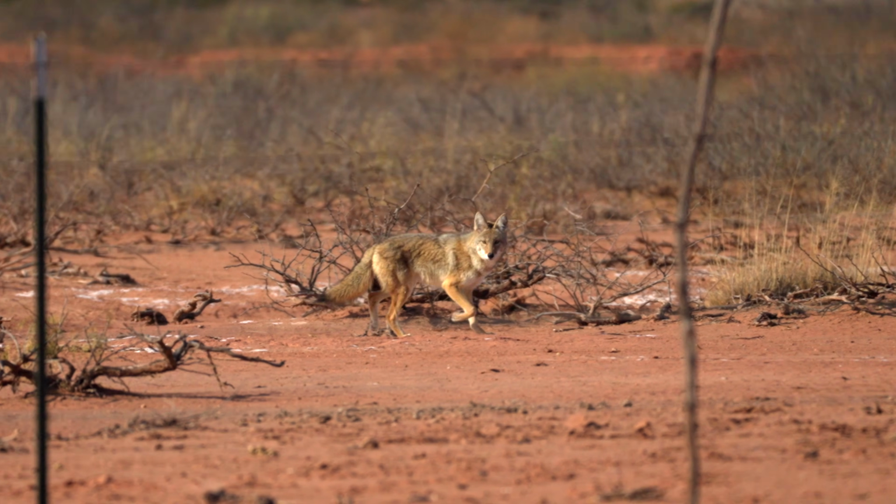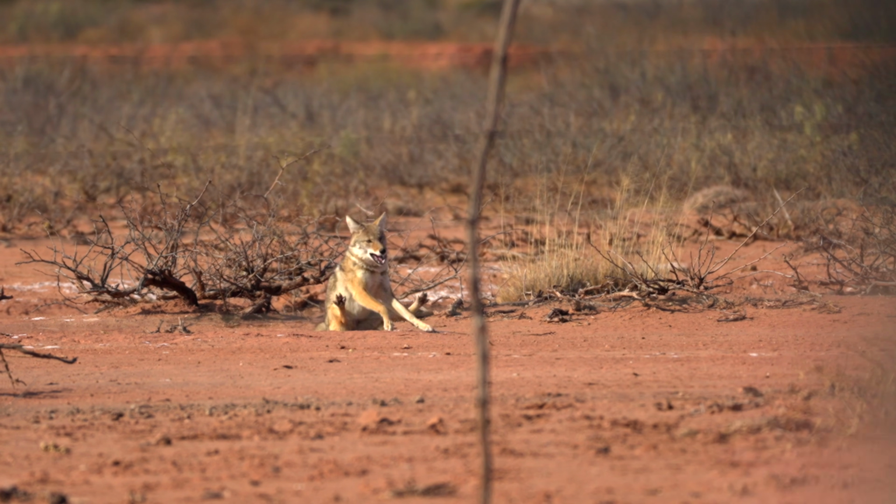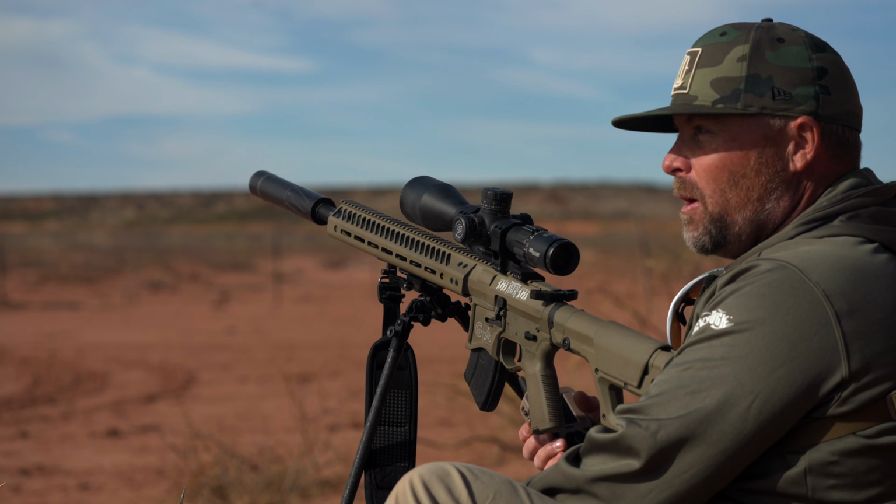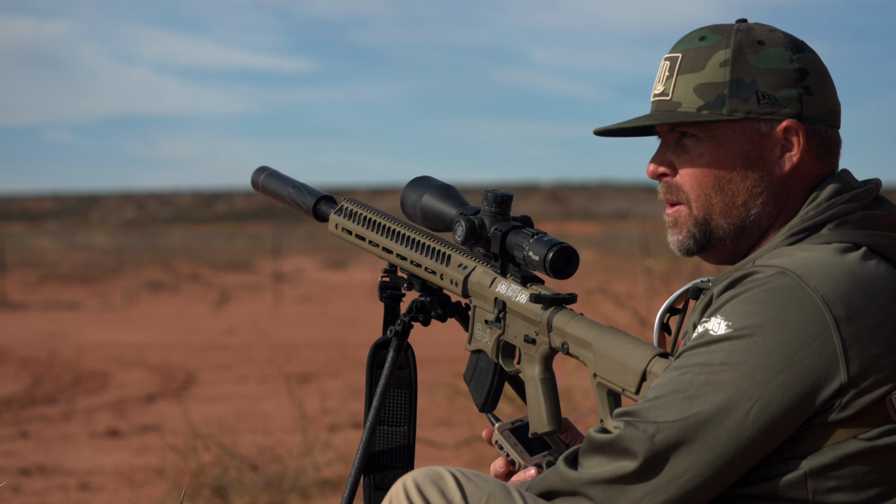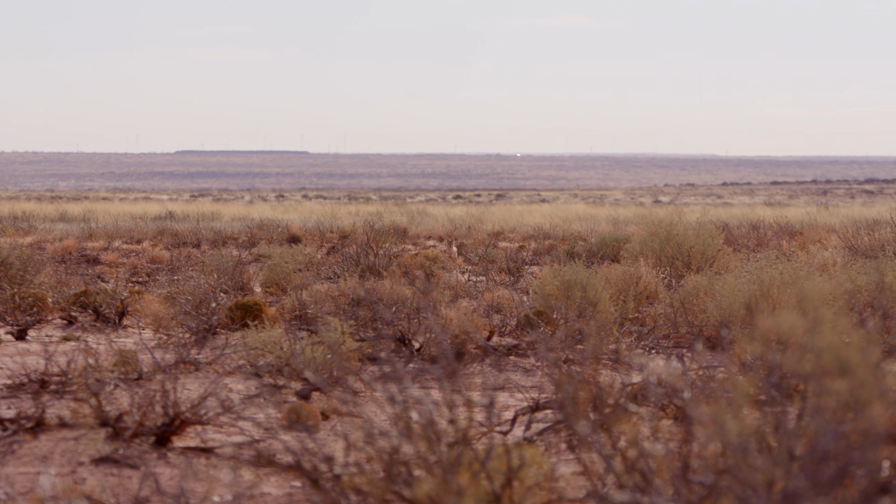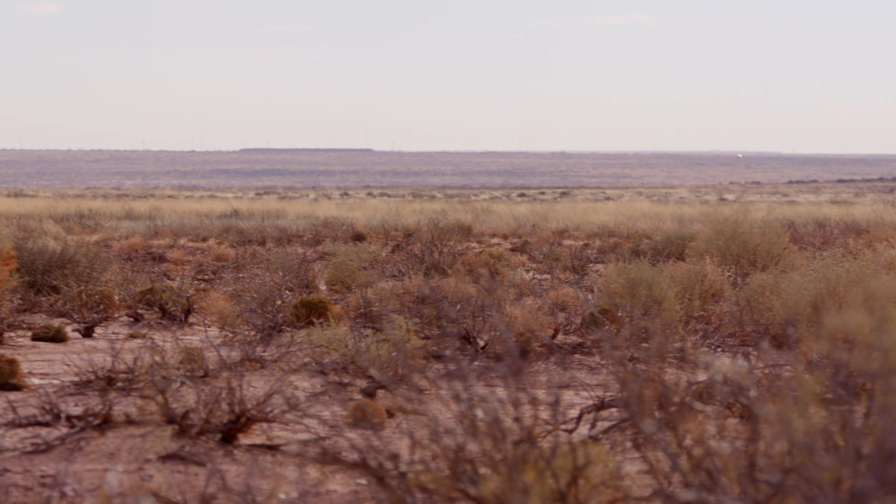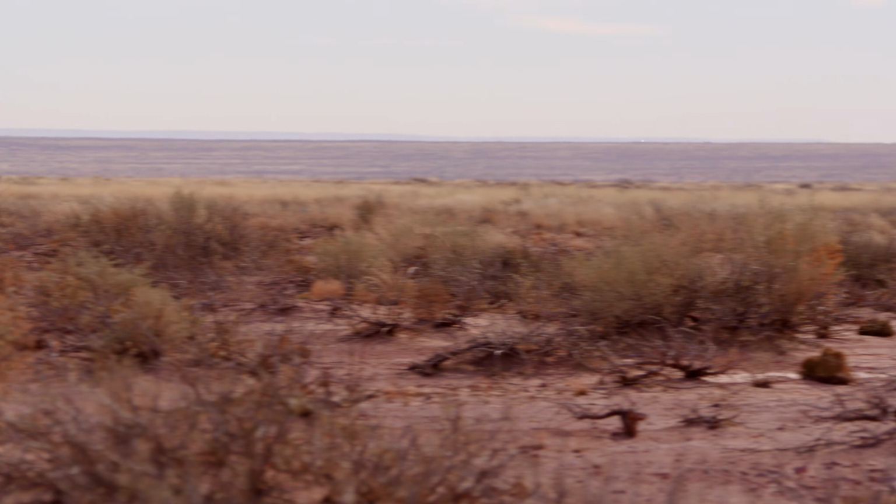Late in the stand, like I said, we went through a whole bunch of pup distresses. Started with pup distresses, ended with a couple prey distress sounds. I was about ready to kill it, and I just caught a glimpse of his head coming through the mesquites out there at 250 or so. Hold up. Woo! Barking, Cody. Tell me when you're ready.